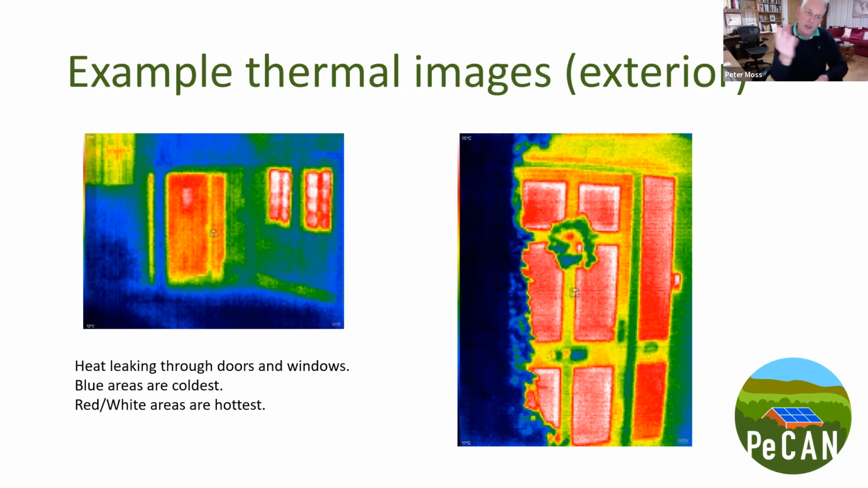So going back to the two pictures here, on the left-hand side, top left, double glazed window, in the middle, an oak door with a small window in the middle of that door, as you can see the little white blurred patch there, thank you. And then two single glazed windows to the right of the door. And you can see, I think, several things from that. Firstly, single glazed windows clearly lose a lot more heat than double glazed windows. The ones on the right versus the one on the left, dramatically different.